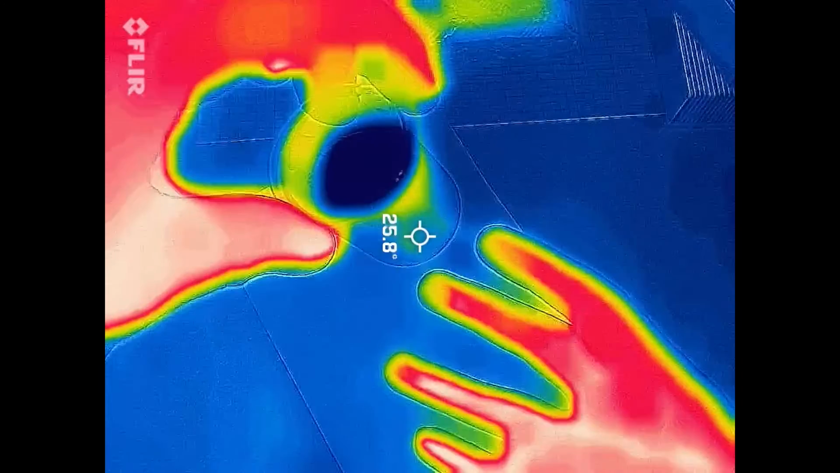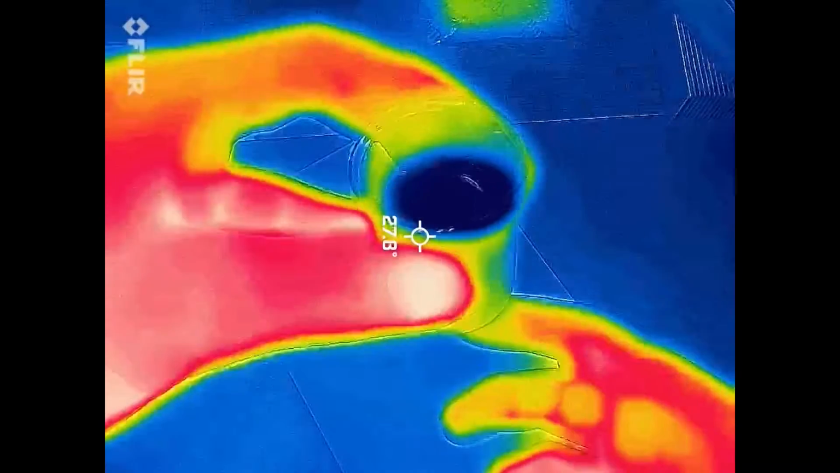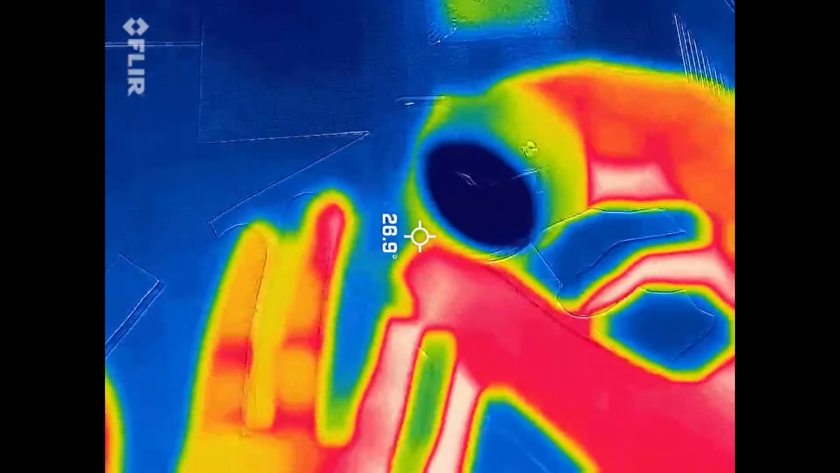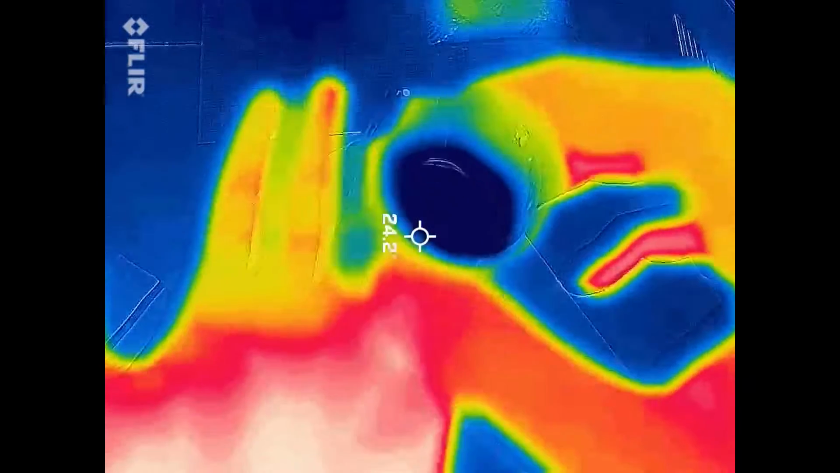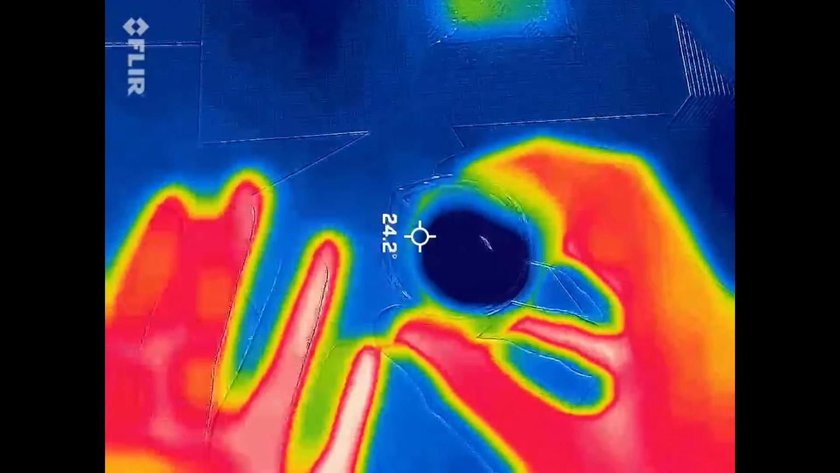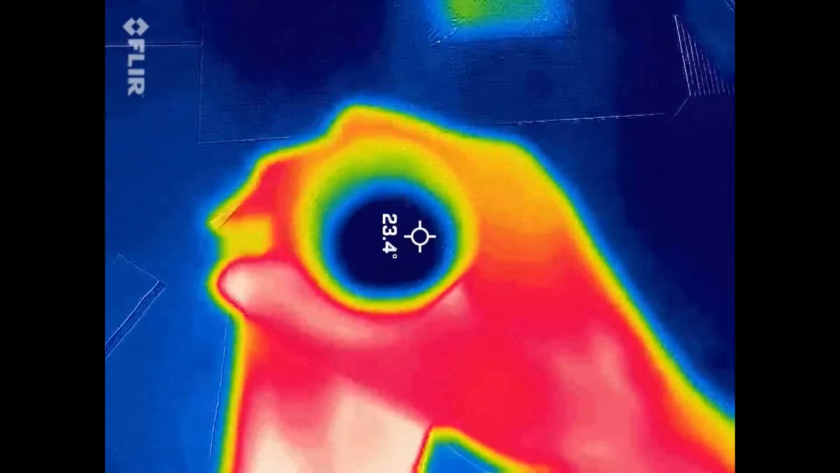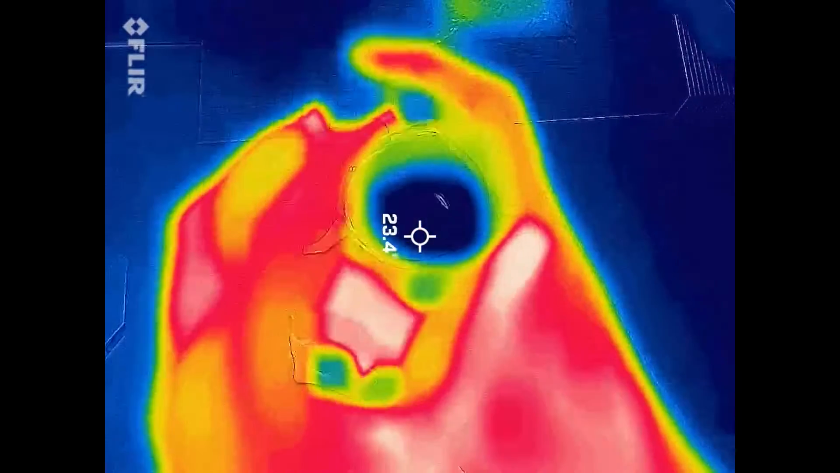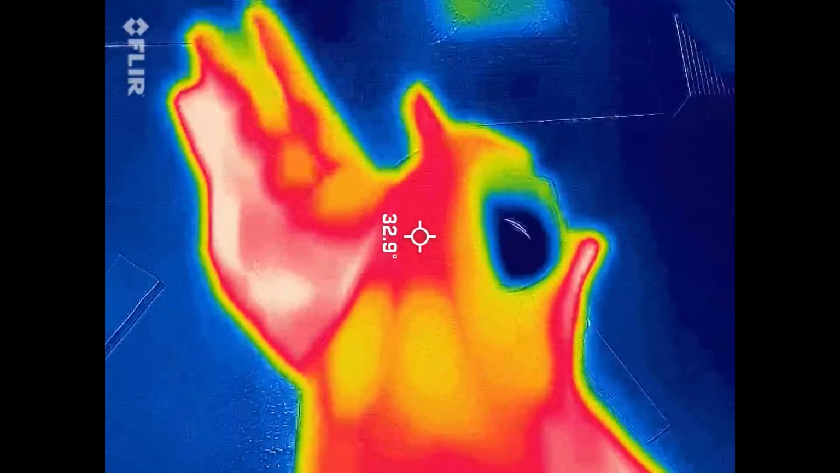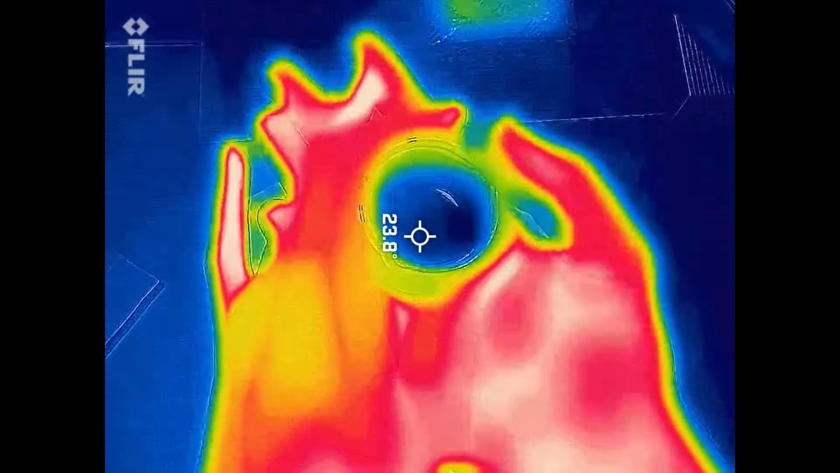Because that ammonium nitrate really wants to dissolve in the water. You might not be able to see it, but I've added way too much ammonium nitrate in here. But all the undissolved nitrate has sunk to the bottom because it's gotten too cold for it to dissolve. But it really, really wants to dissolve. So as long as it's not saturated and there is heat present, it's going to suck that heat and use it to dissolve into the water.